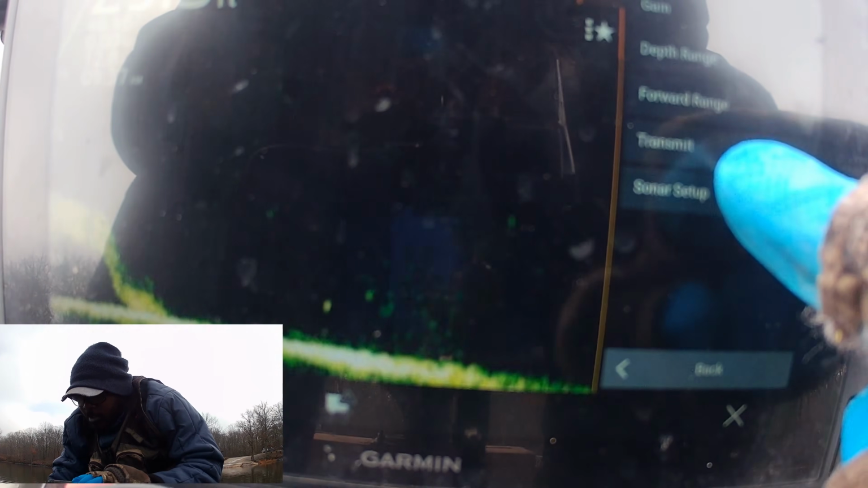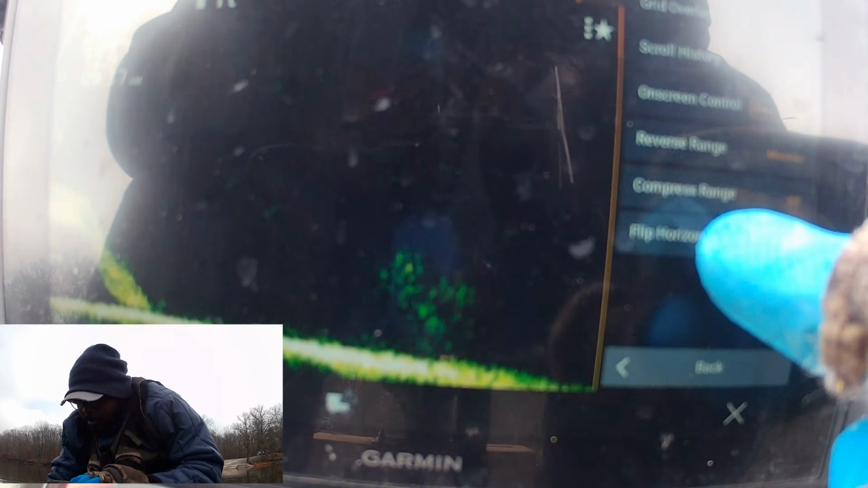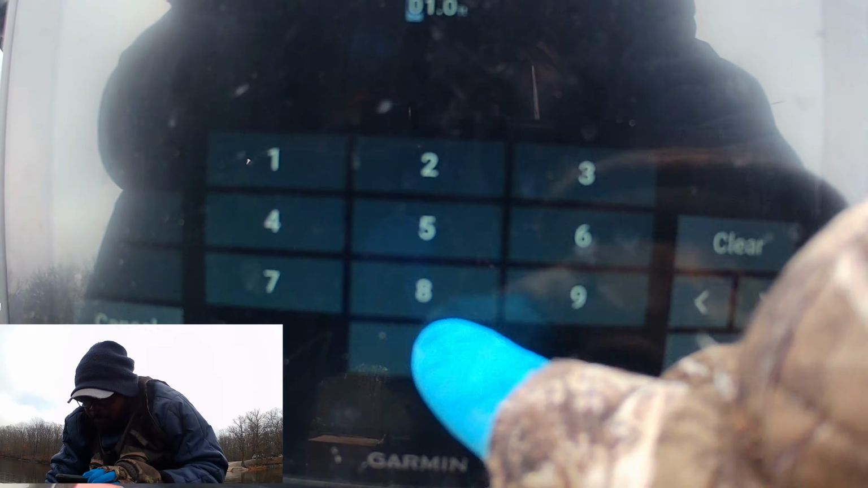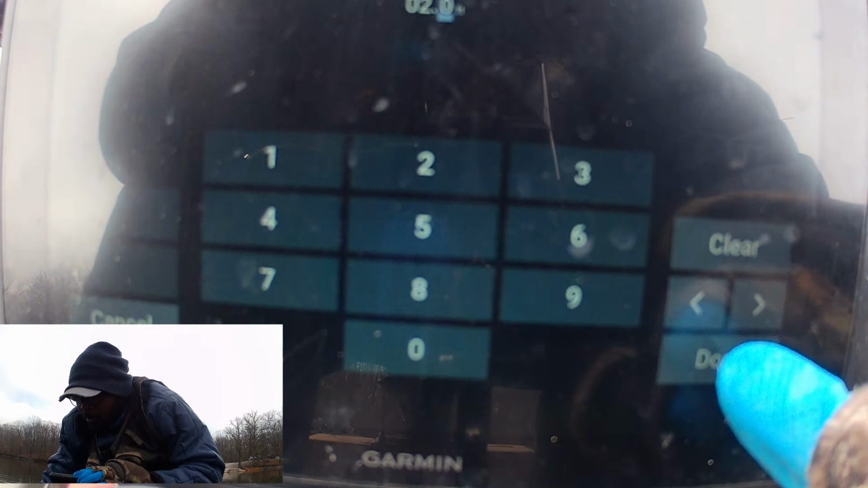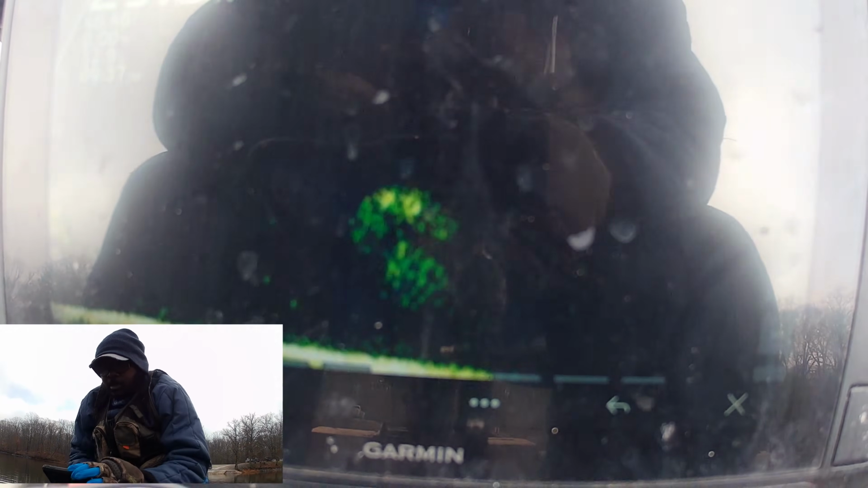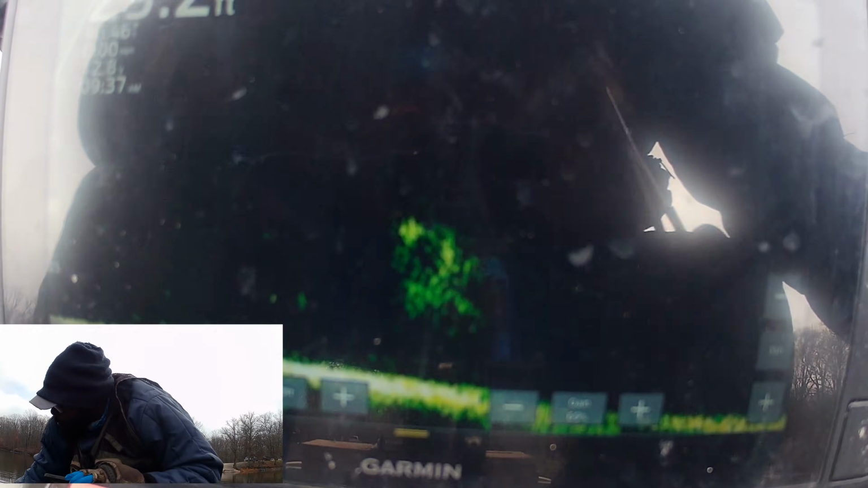Okay, so now let's go ahead and make sure that that's in the same set. Let's go to sonar setup, installation, install depth, 2 foot. That's how far the water line is to the top of my Livescope.